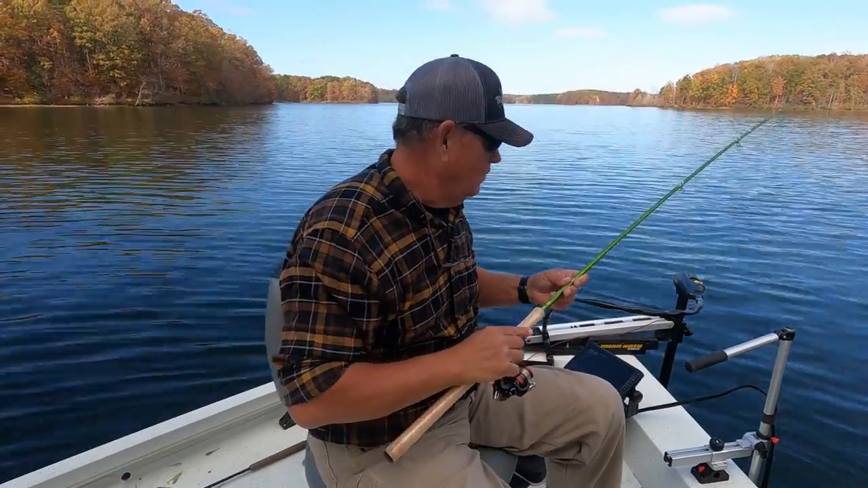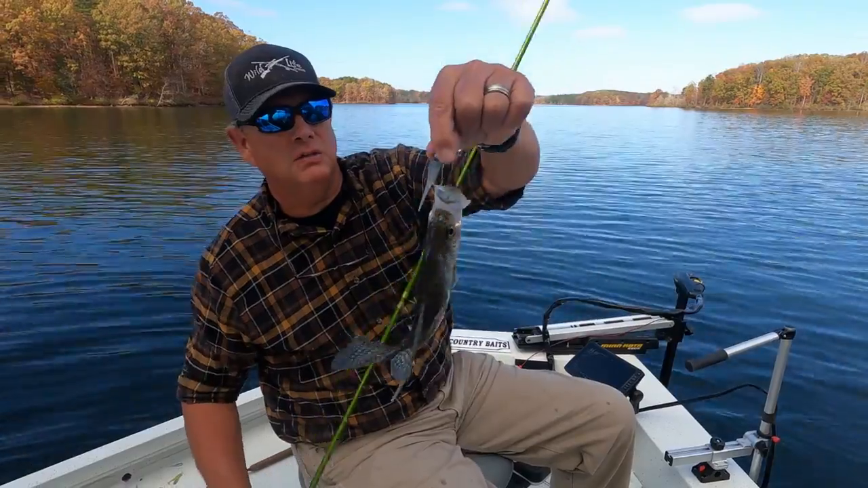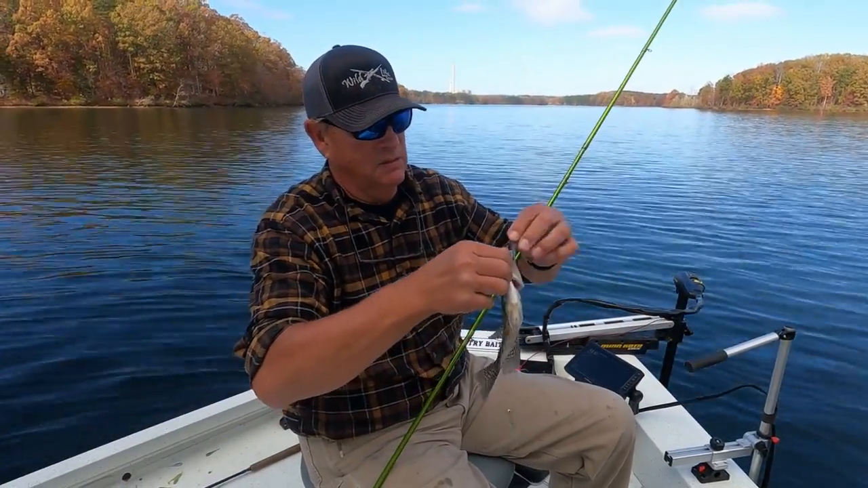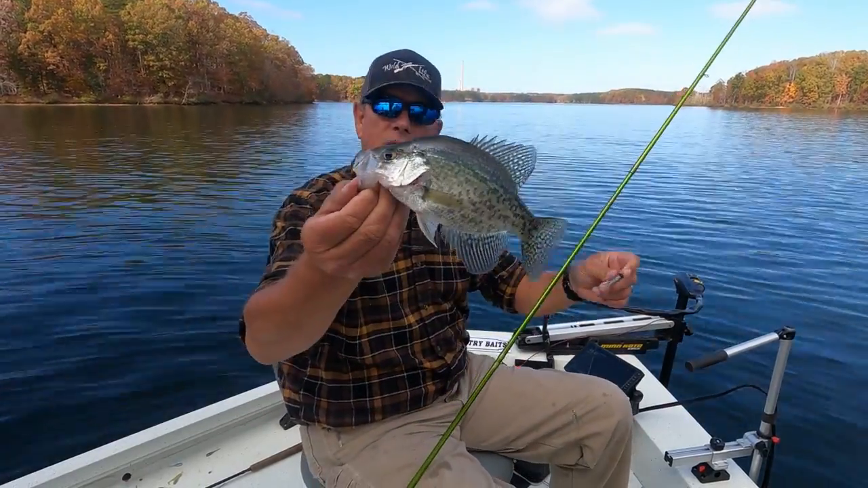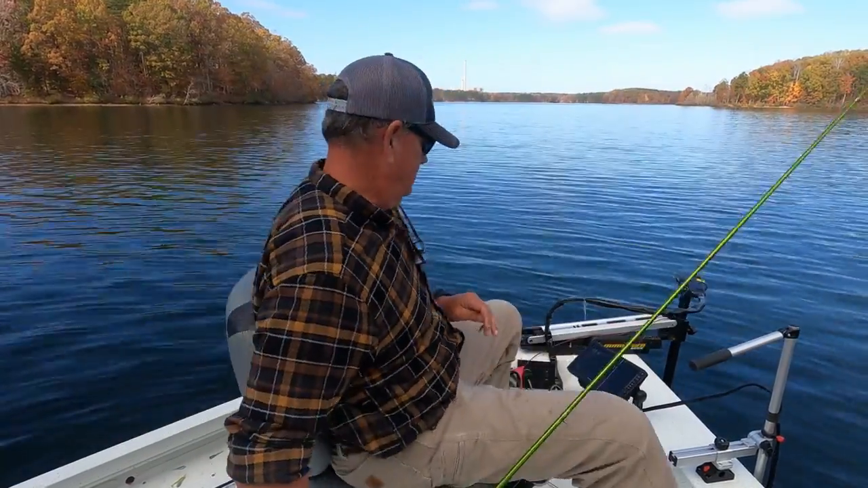Finally got one more out of there. And he bit on the shad color, Lake Country Baits. I think that's the live bait color I got right there, but anyway. Decent crappie, about 9 3/4.